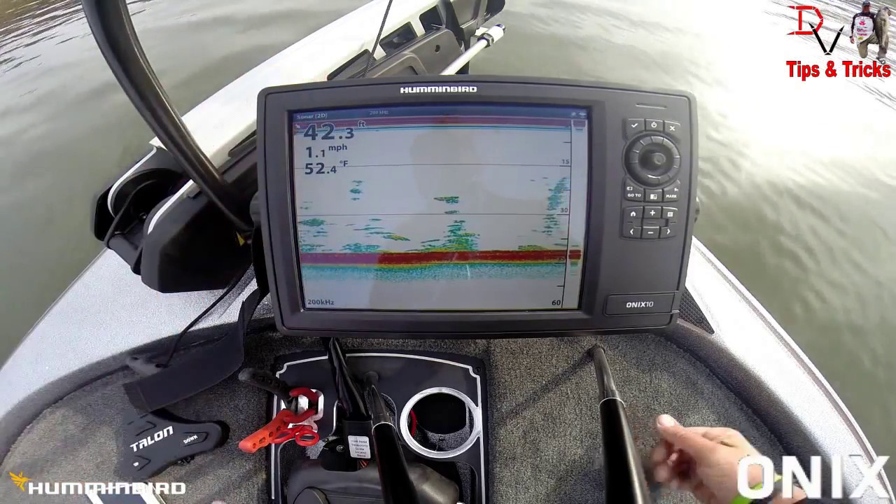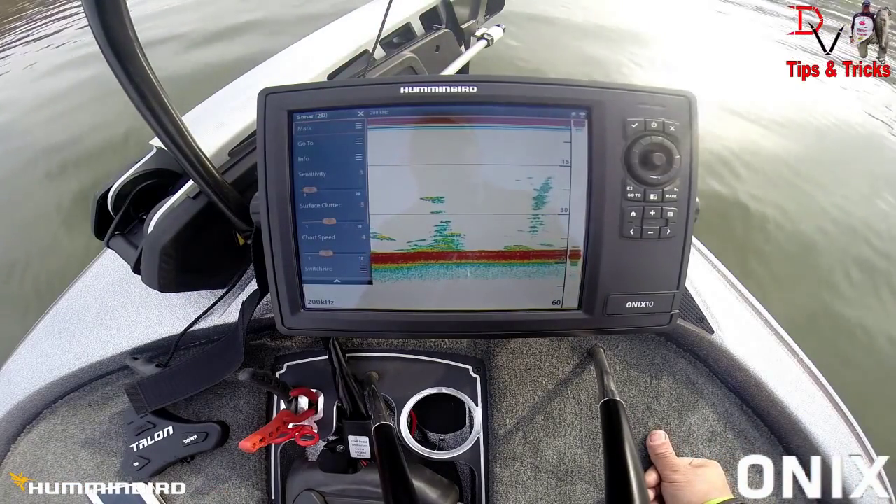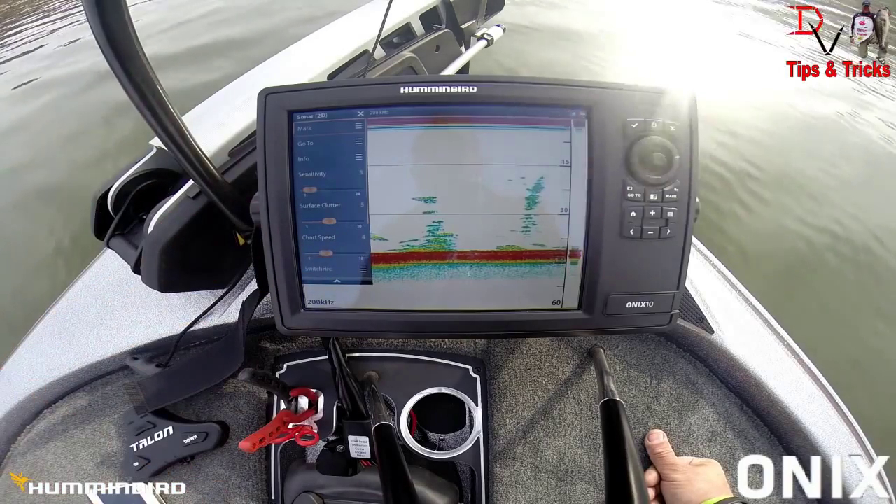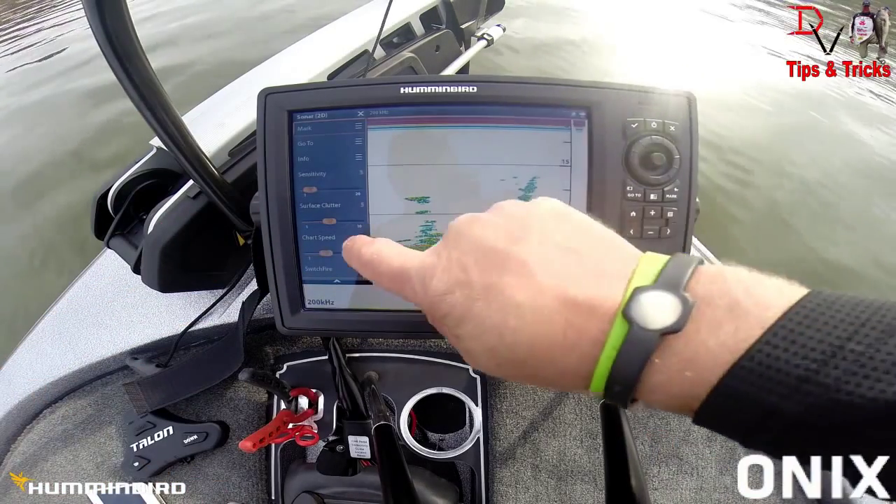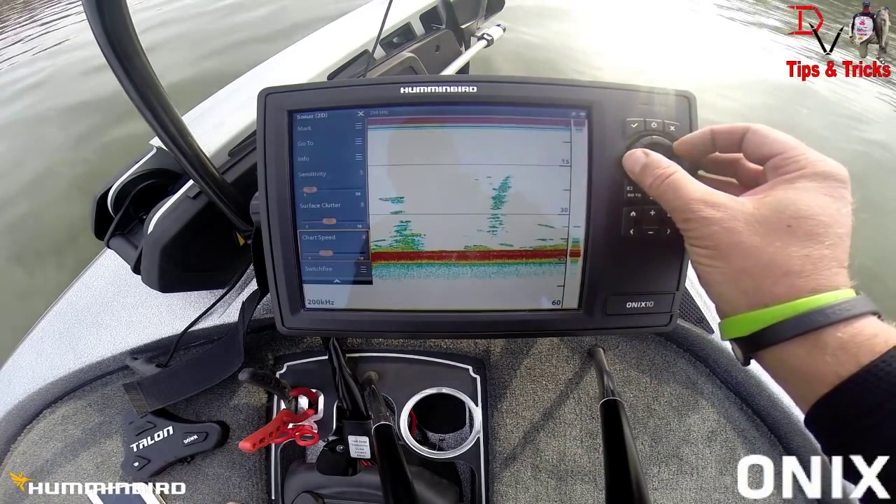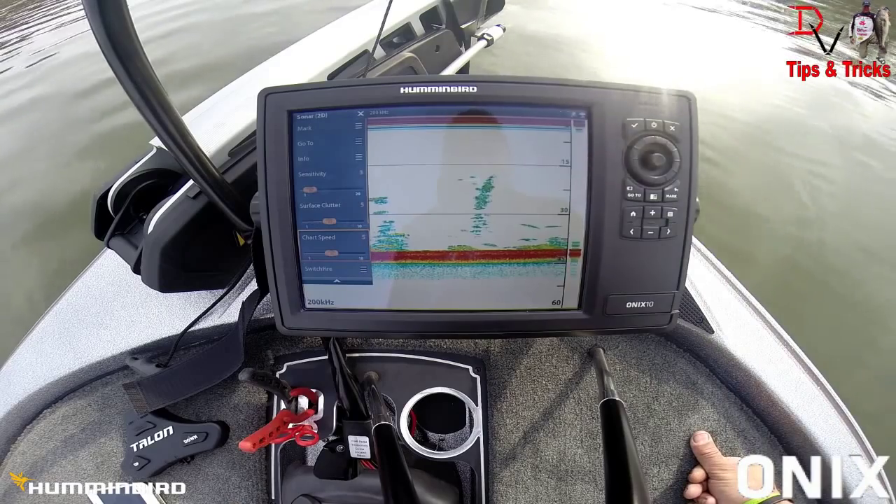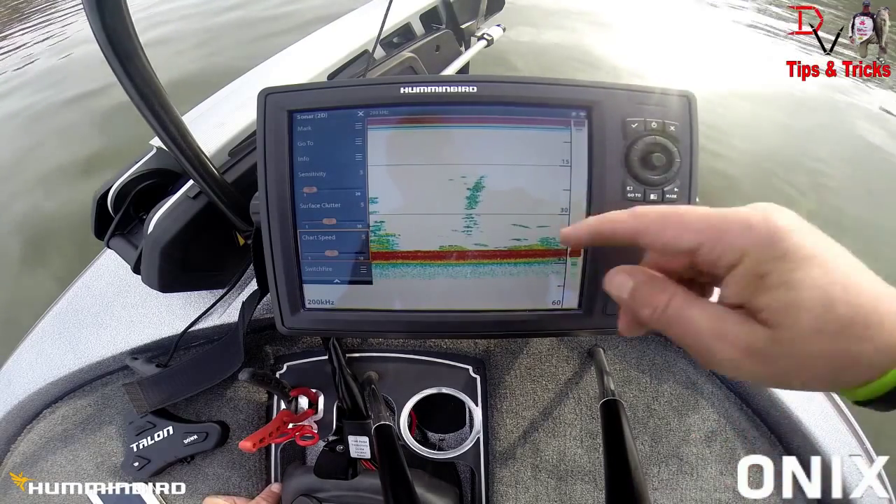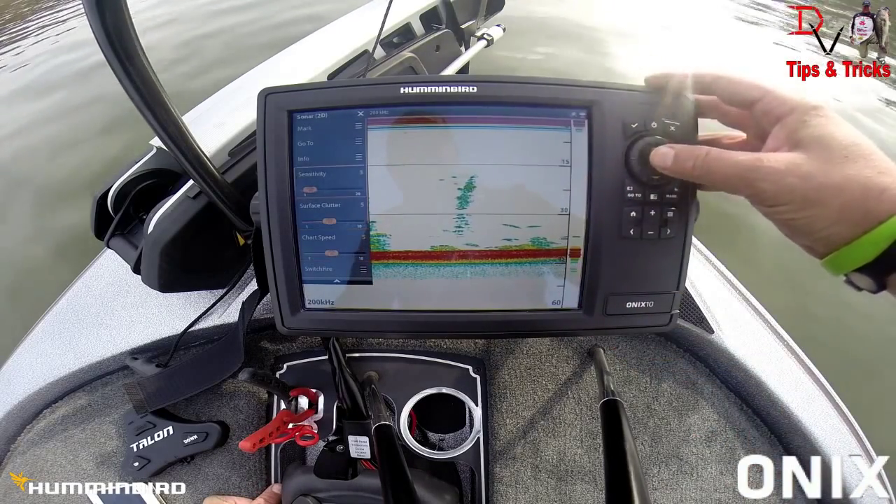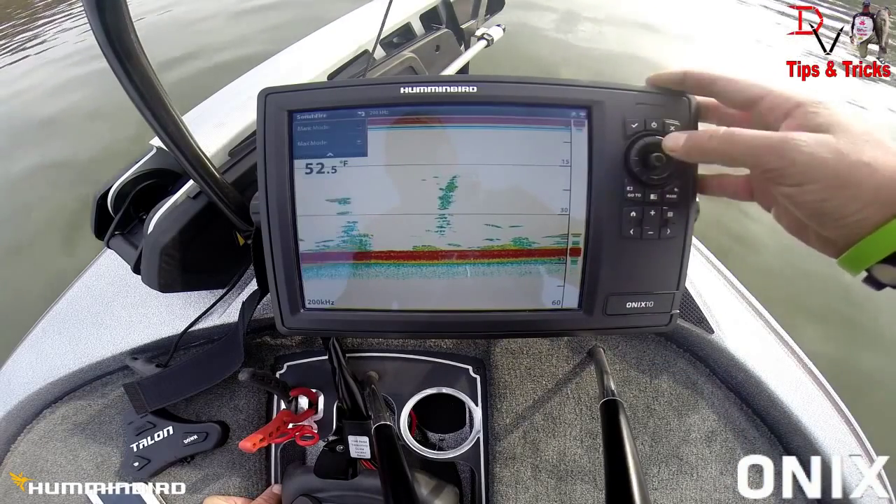I'm just going to hit the sonar button. Tab up here, right here is where you can change your settings. You can change your chart speed. You can use your controller to adjust it. We'll go up to 5 there. If you want to move up, you can use this as a joystick. You can go up and down through the menu.